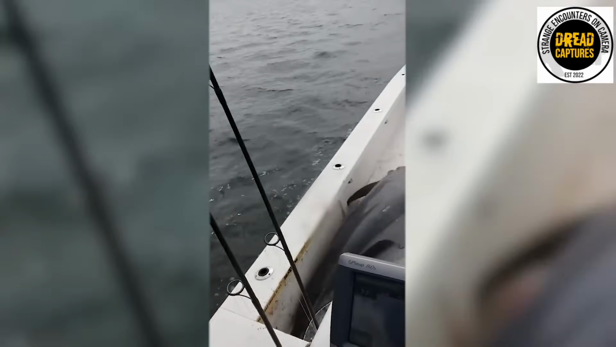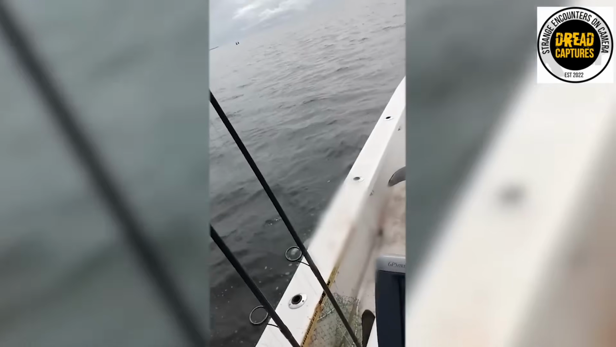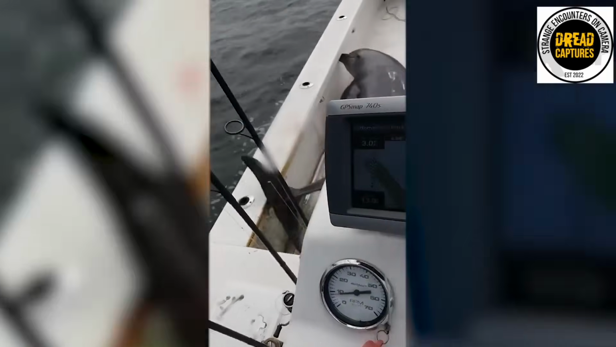Also, that last part, it sounds like he's calling for help from nearby boats to help lift that bad boy off his boat. Kinda cool, but quite the mess.